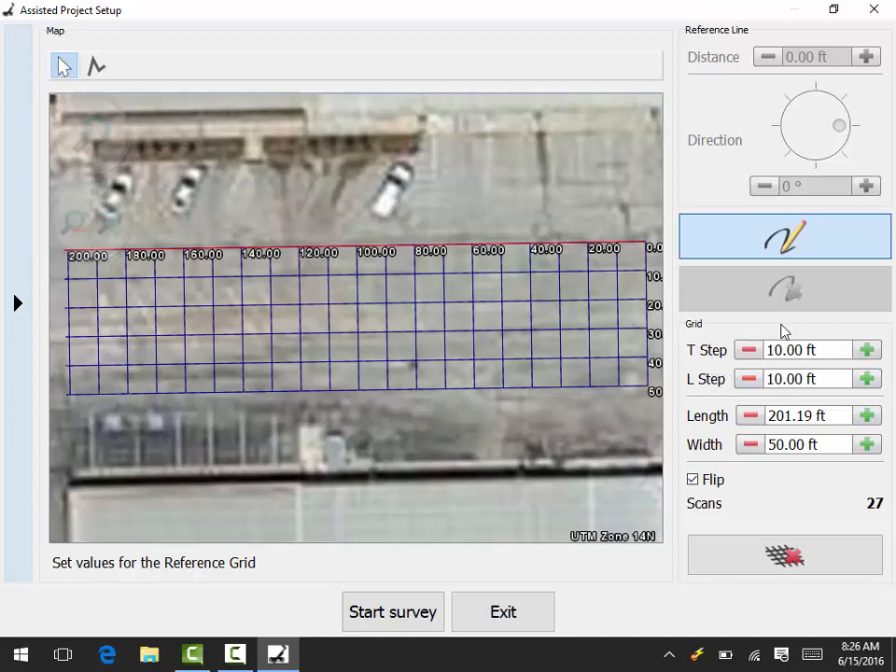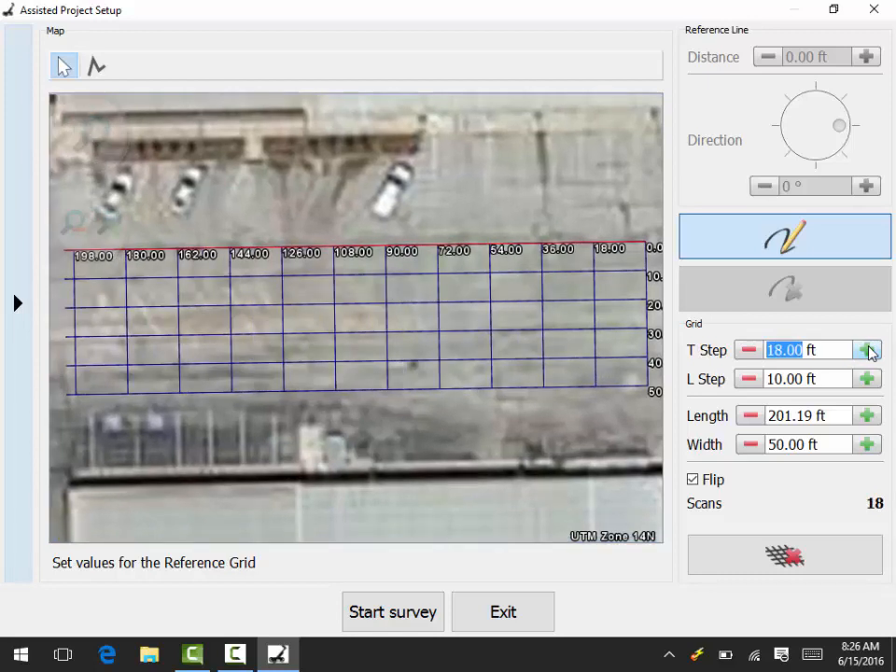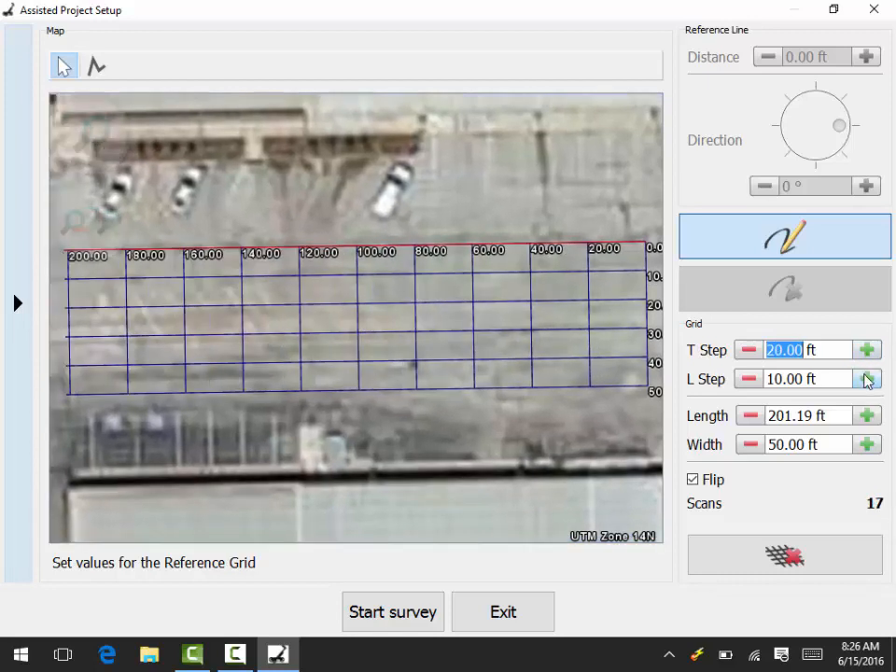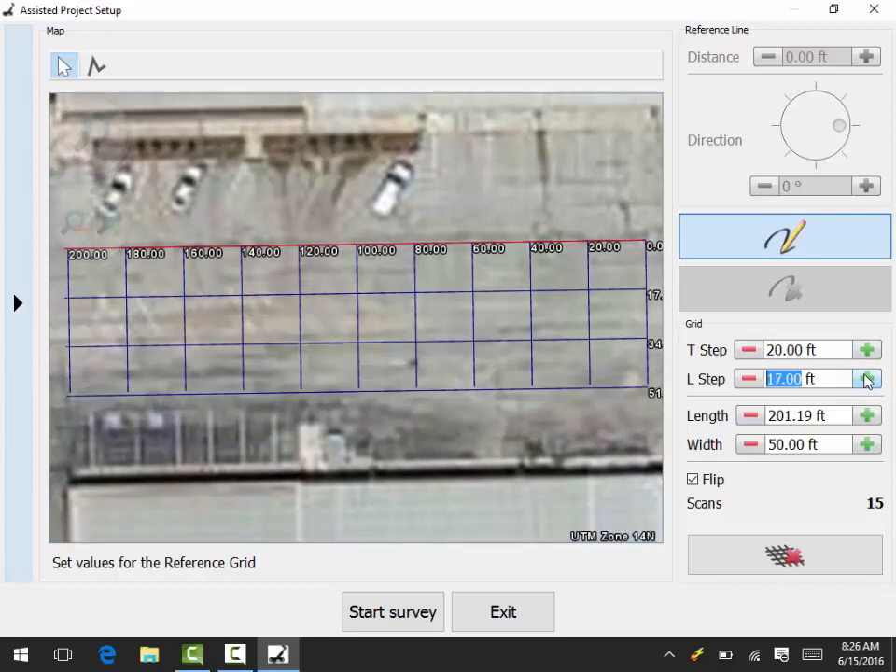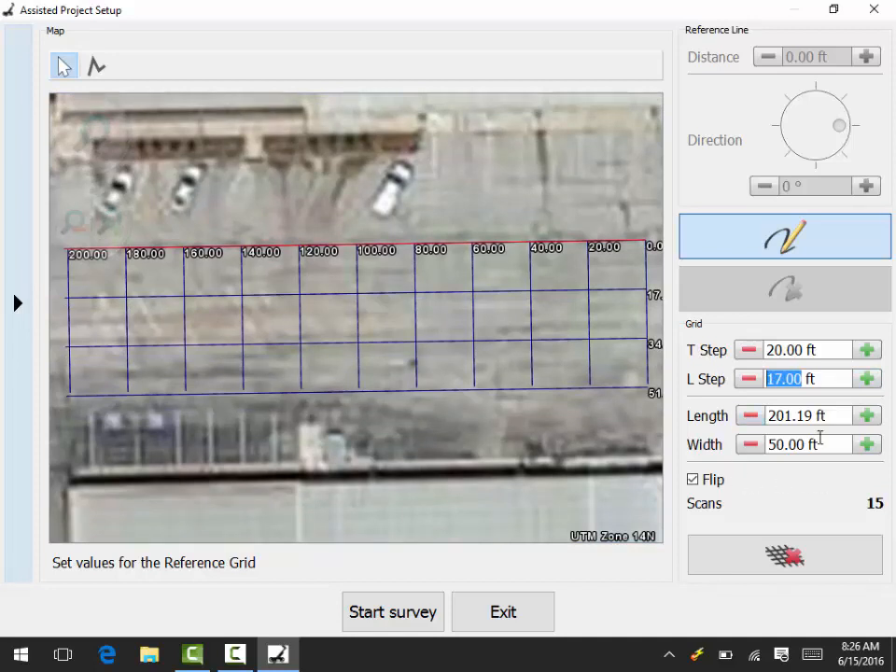On the grid itself, you can adjust how far apart your grids are, and I'm going to go ahead and make those each 20-foot scans just to reduce the amount. And then I'm going to adjust my width and my length to place my grid here. Now it tells me that it's going to need 15 scans to complete this assisted grid.